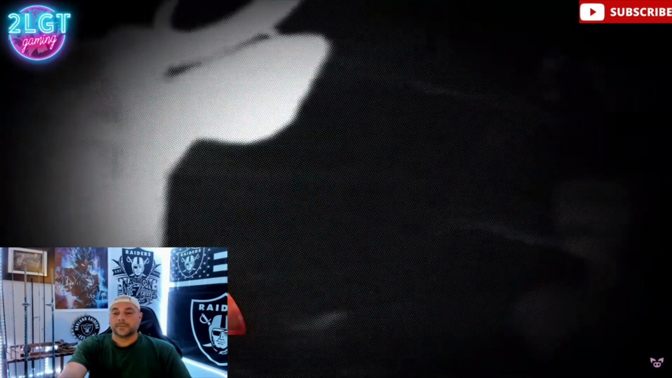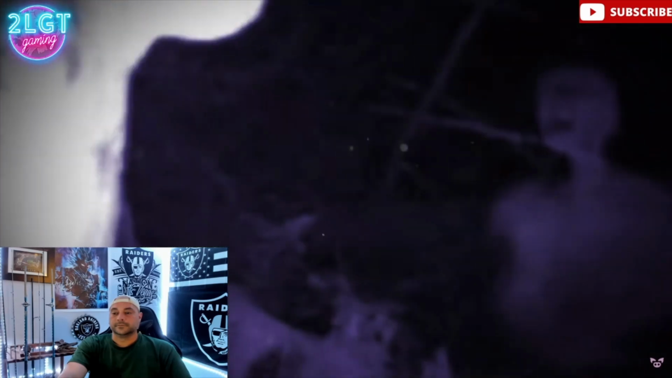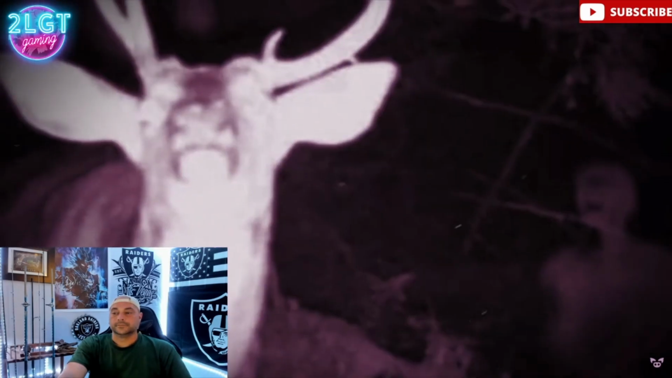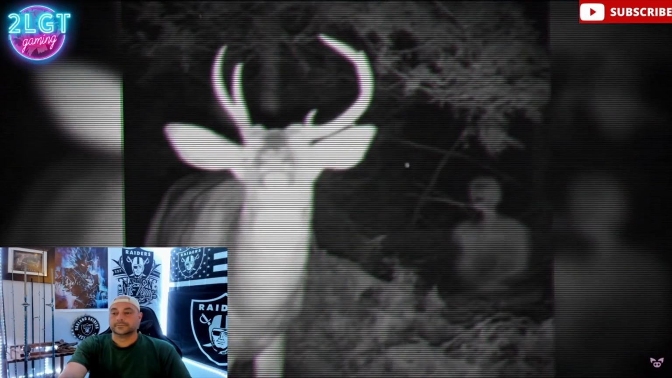There is next to no information available about this photo, which leads me to think it's a hoax. It's a deer lit up by an infrared hunting camera, but in the background is a chilling image of a spectral figure rising out of the brush. It looks as though it's screaming in agony.